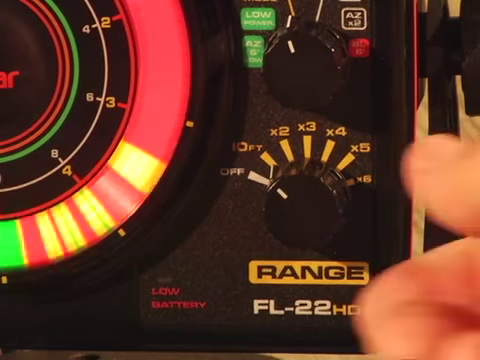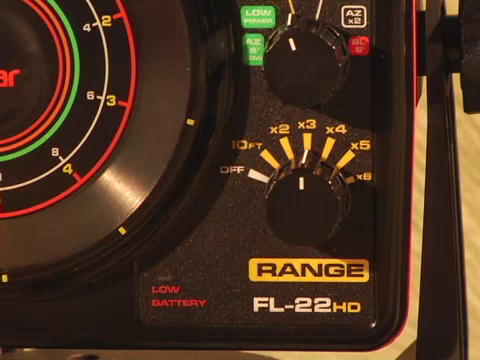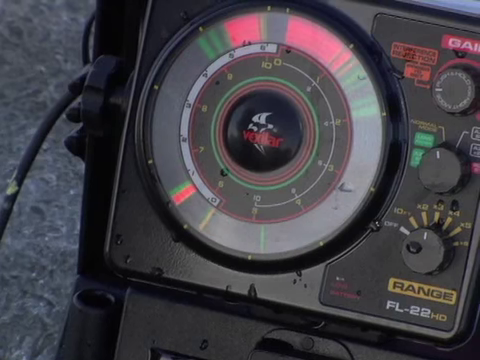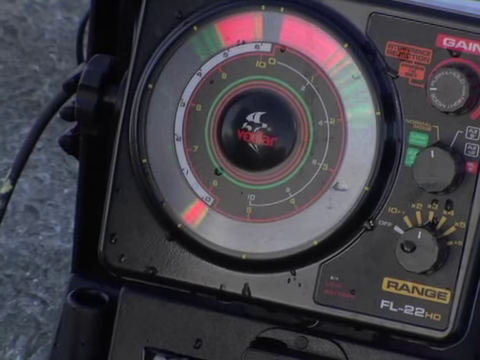The FL-22 is also the first flasher to use 10-foot ranges instead of the more traditional 20 or 30-foot ranges. The FL-22 offers you these 10-foot ranges down to 60 foot of water. The reason for having 10-foot ranges is that you can better match the depth of water you are fishing to the range setting you are in to maximize your display resolution to give you the very best display performance.